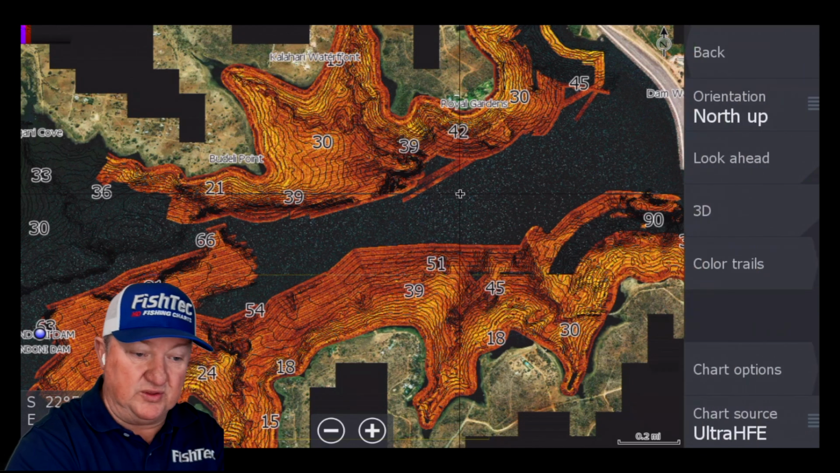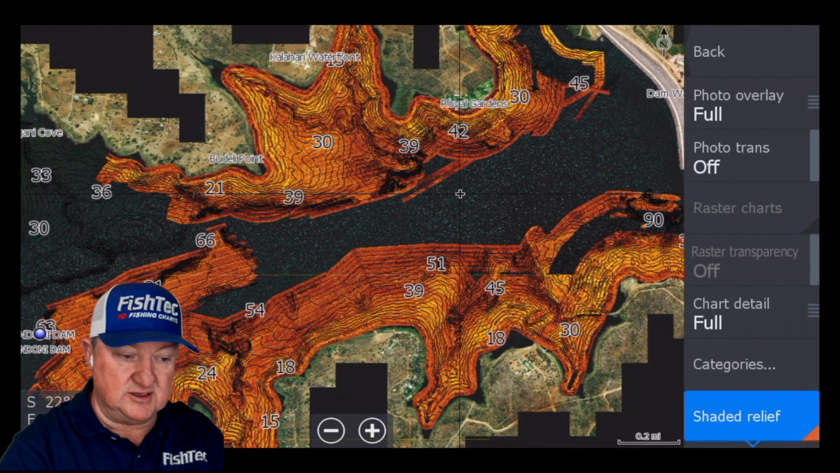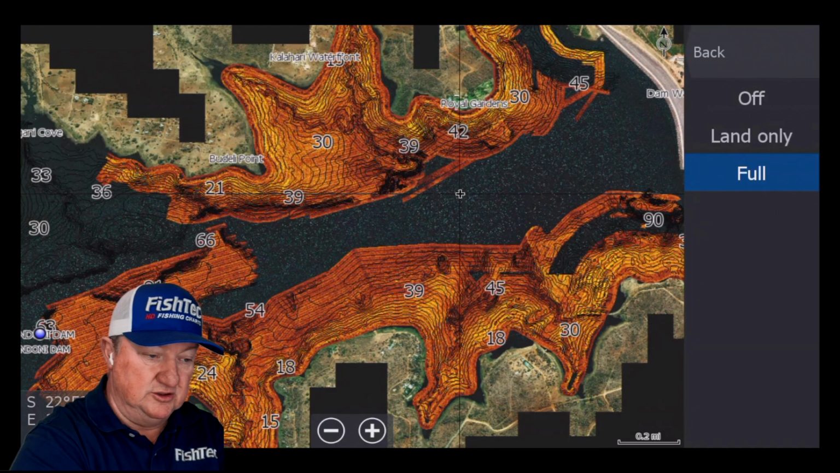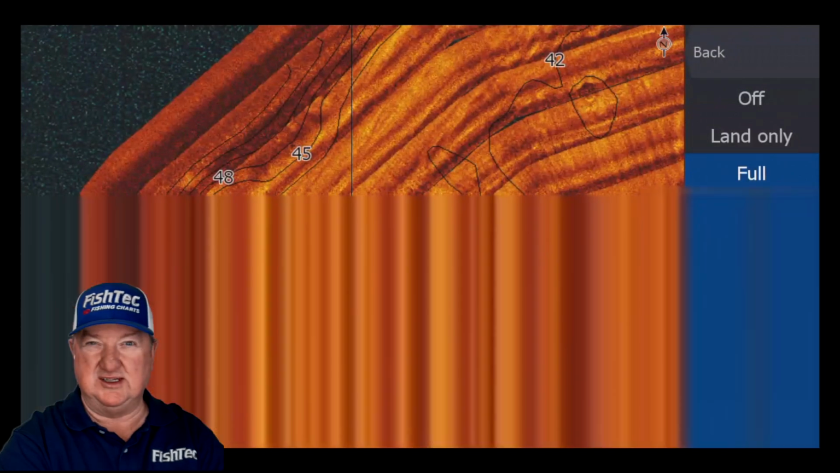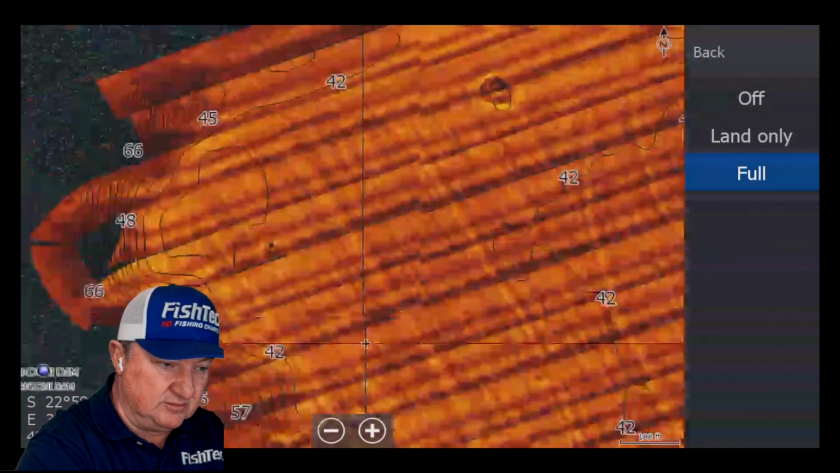Oh yes, with the UltraHF, that's something that I didn't show you. Under chart options, there is a shaded relief, and you can use the photo overlay as a switch. So if you're on this edge here and you want to zoom in, you say, okay, but geez, I'd really like to see just the satellite here. Or let's see if we can find a tree somewhere.